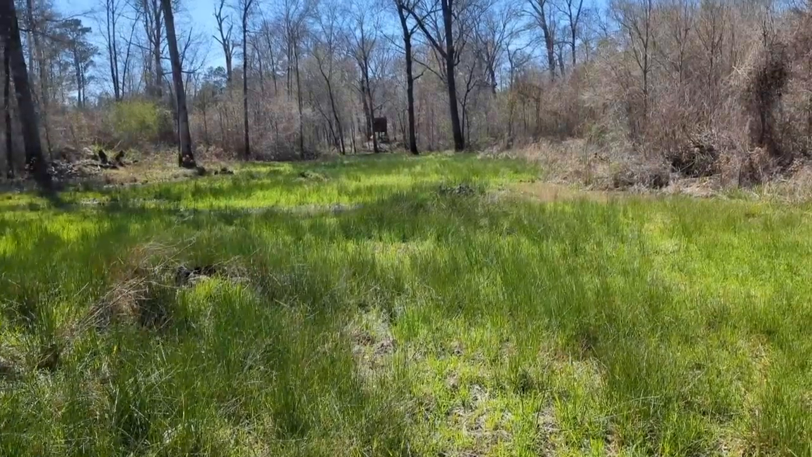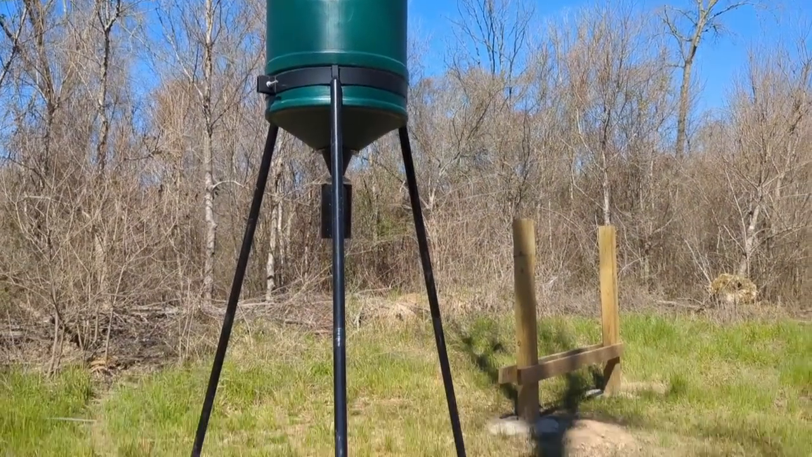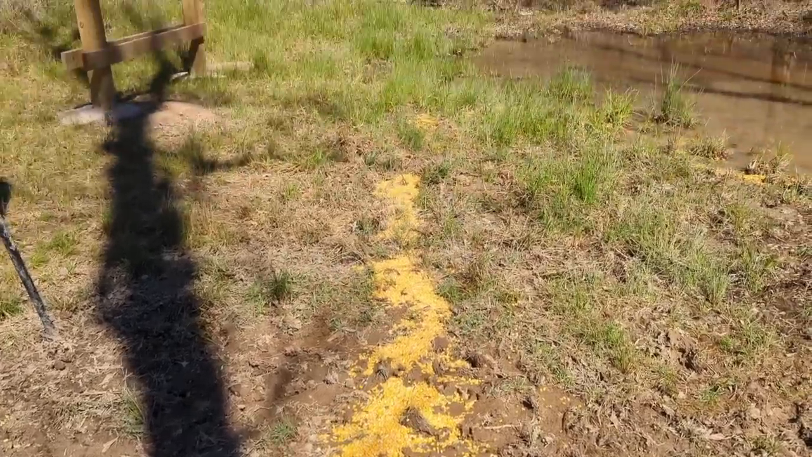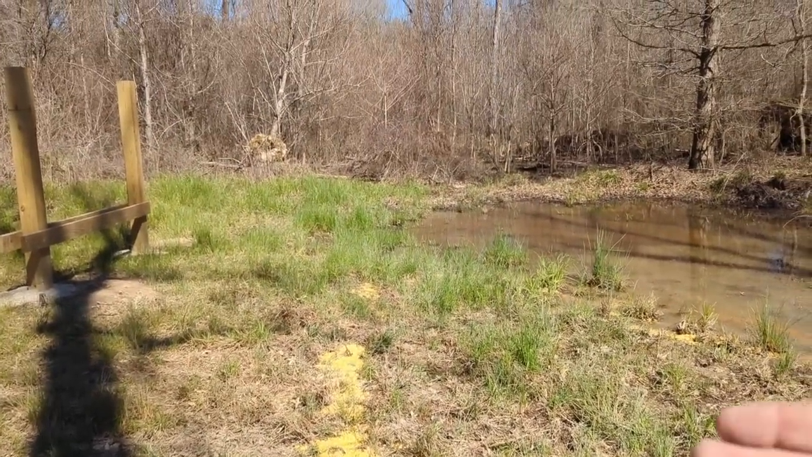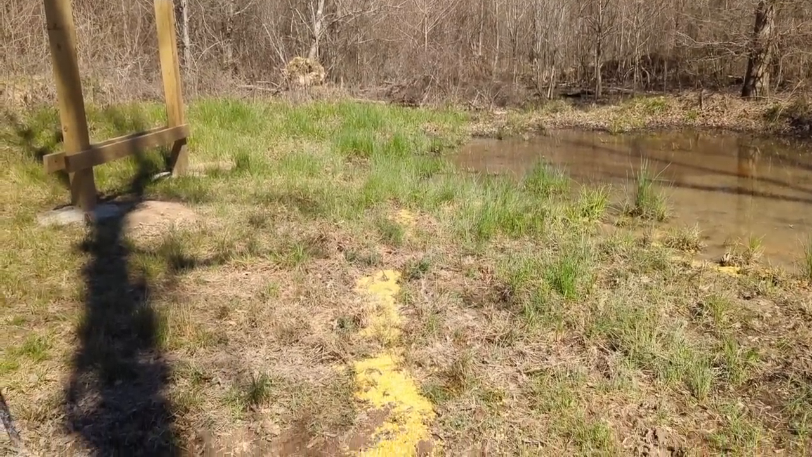Alright, I made it down here. Hog sign all in here. He's tearing this up. I'll show you the corn and the feeder and all. We're set up for him. We're fixing to get ready and kill this hog tonight. Got a stand back up there. It's probably 125 yards. Got this feeder right here. It was kind of out of corn, but I shook it down a little bit so it would sling out. But we got our corn right here, just in a straight line. And hopefully he'll come in from the side or this side and be broadside. We'll have a good shot at him. I'm gonna get back out of here and let this scent die down.